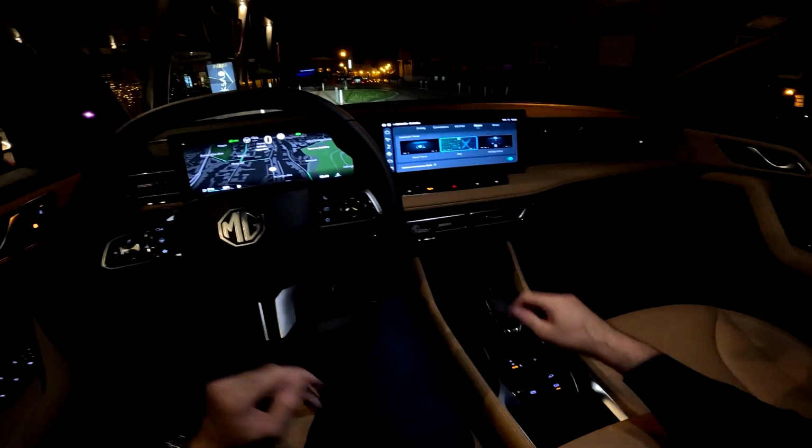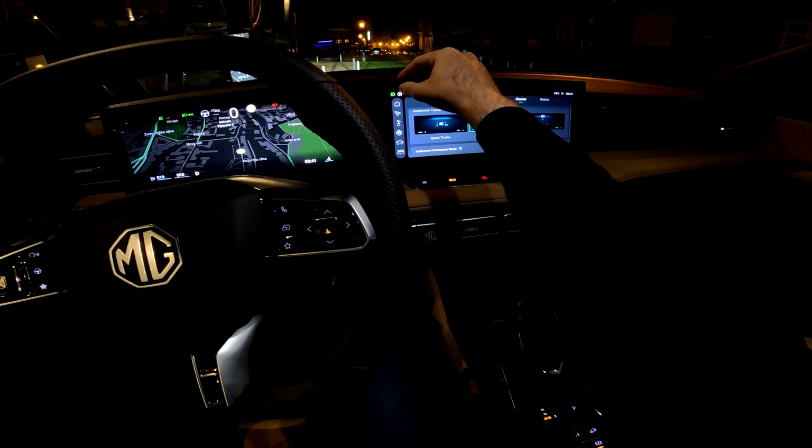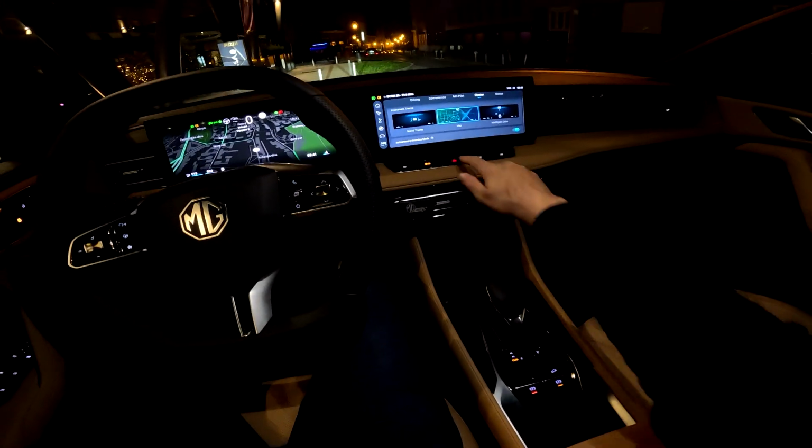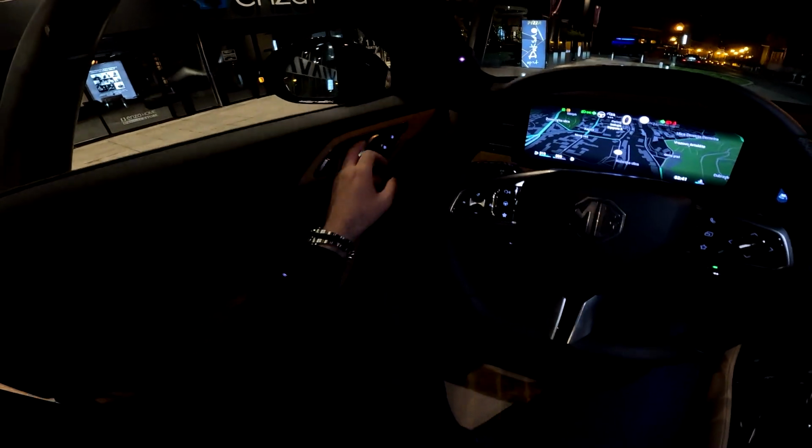And now let me show you also how the car looks with the fog lights and the indicators turned on. So let's start from the rear, but let me grab the key.